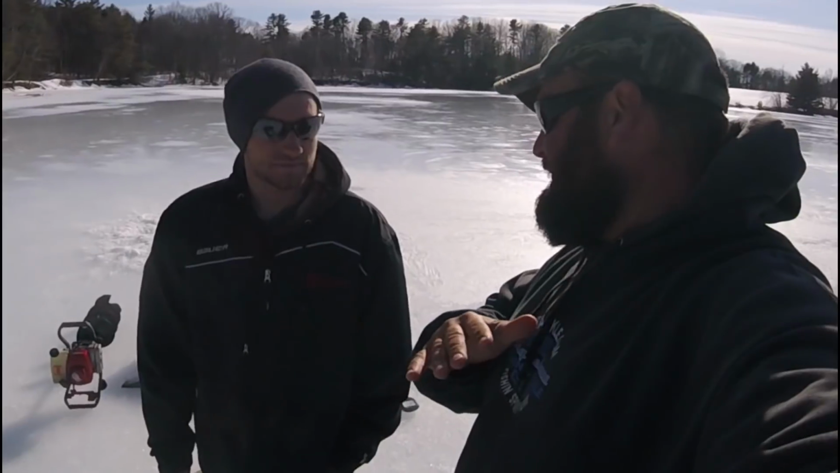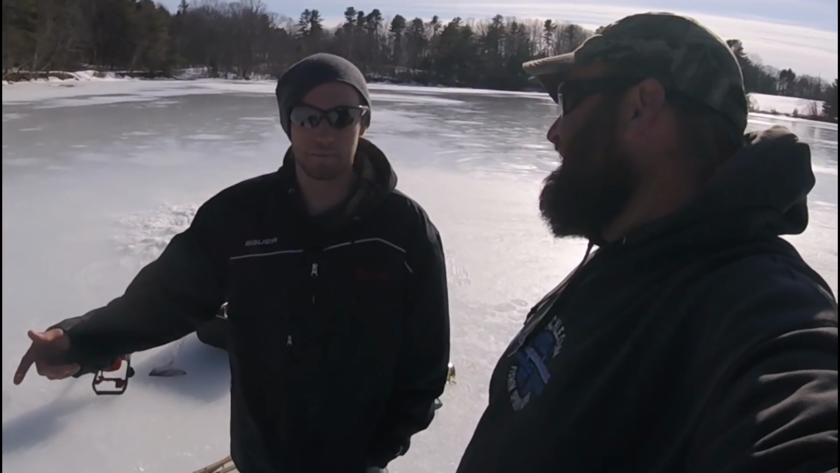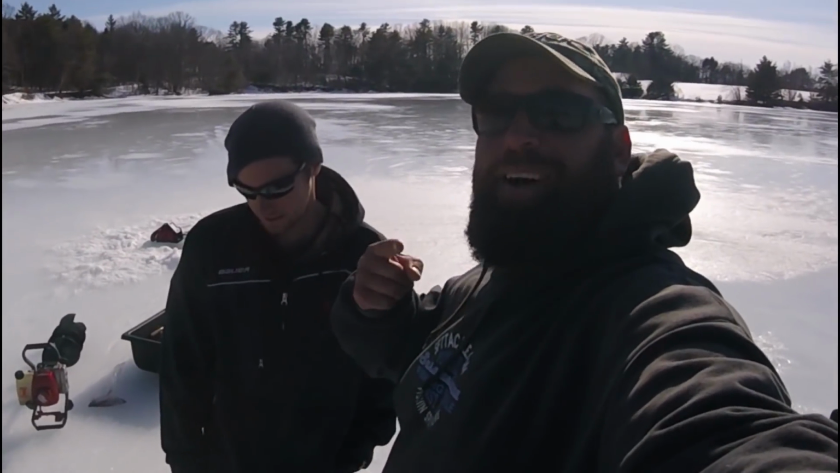Without those electronics, we'd probably still be sitting here trying to catch that fish. No, we'd still be sitting here wondering why the crappie ain't biting. They disappeared. And I've always said, when the crappie aren't biting, there's a big pike around, and that showed it right there. Exactly. By far, the coolest fish catch I've seen all year.